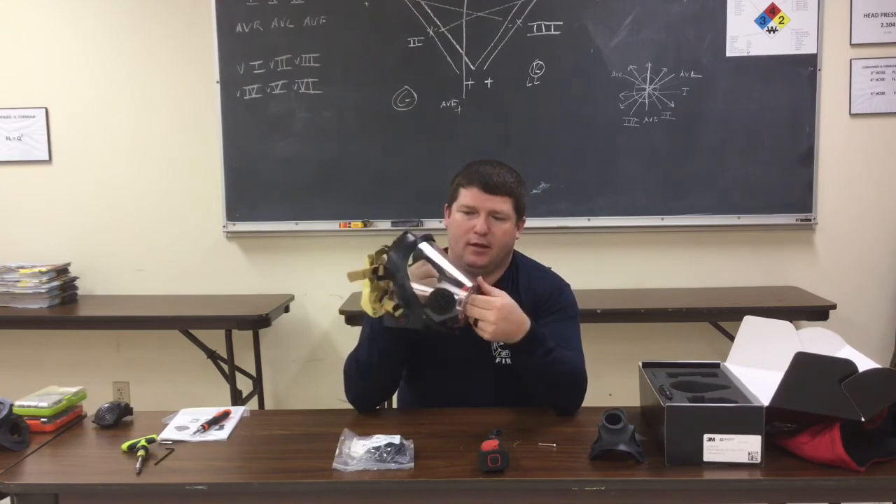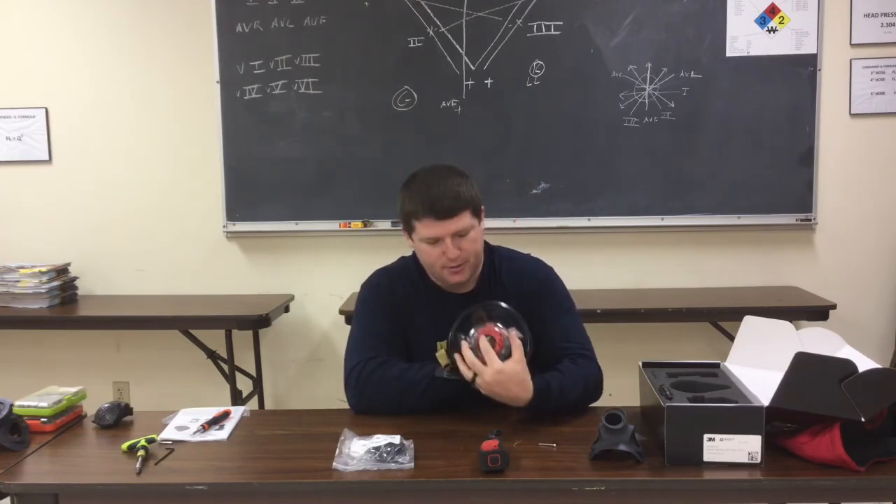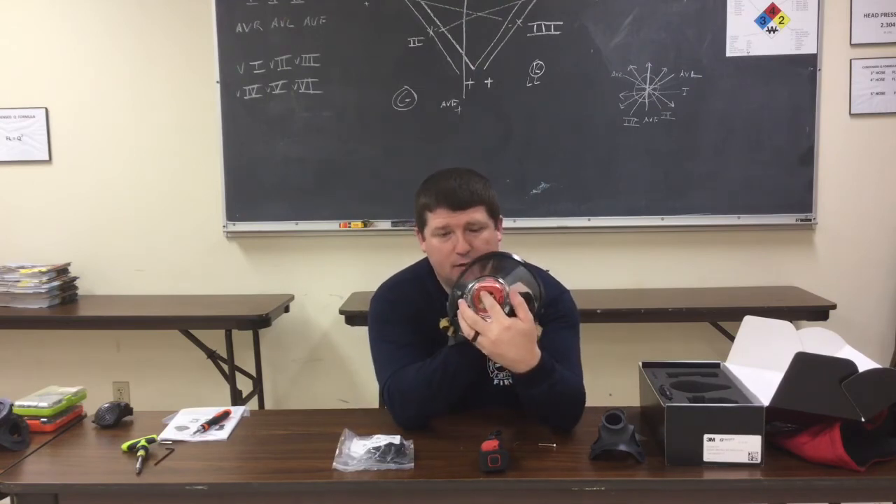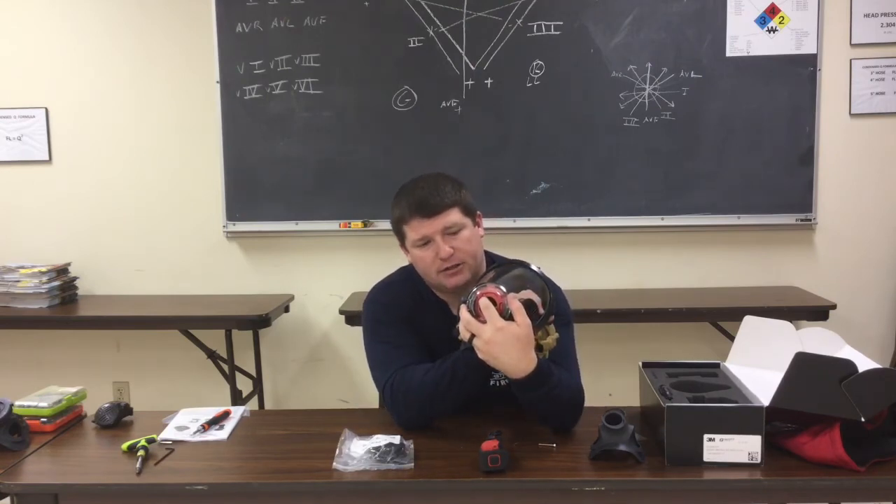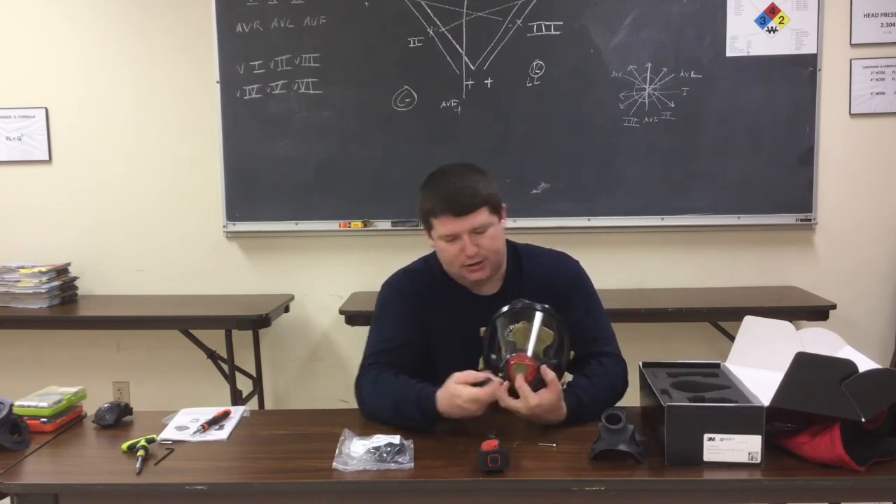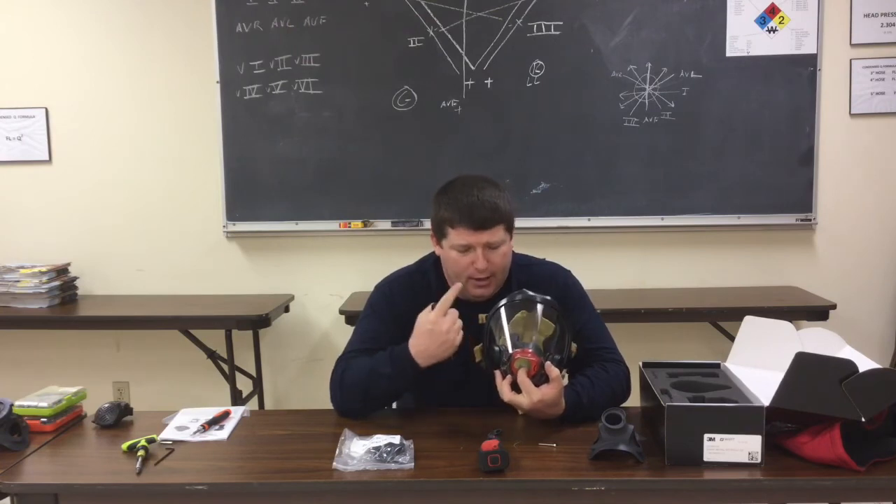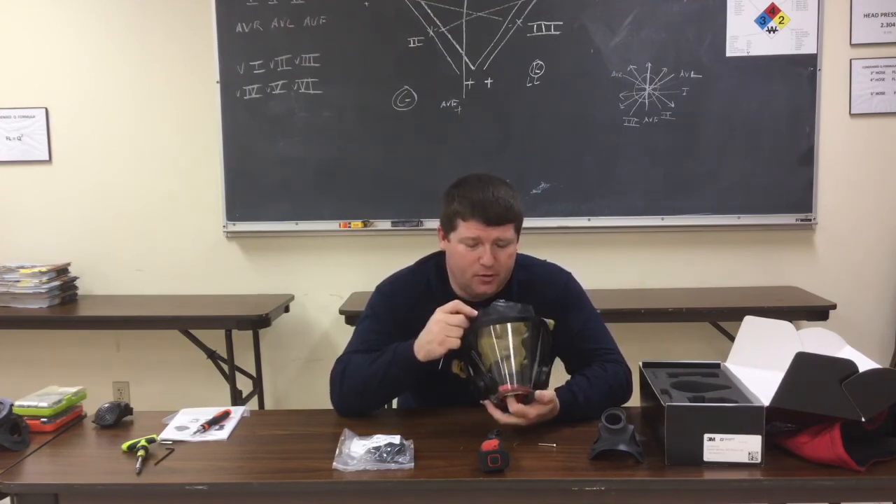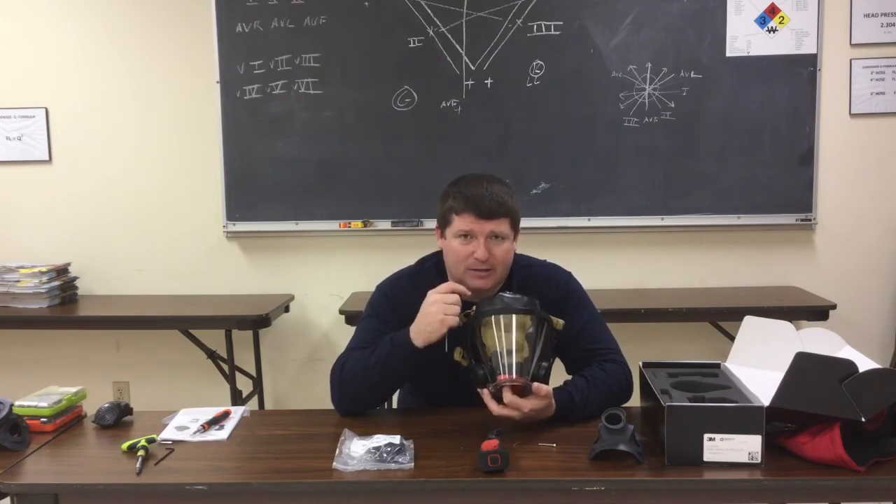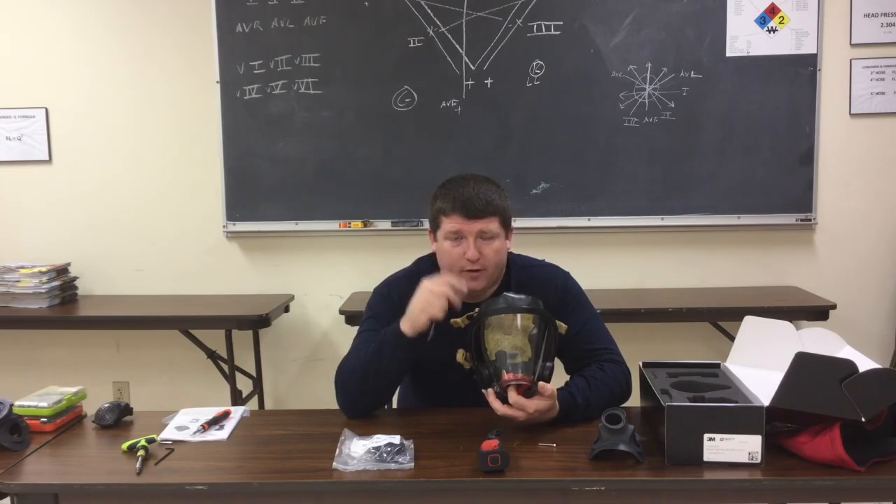Flip it in and it's in place this time. You do have a small set screw. I know you can't see it real well, but inside there's a small set screw that, with the tool they provide, you can adjust the heads-up display screen or in-mask display screen. It does have some vertical adjustment up and down. So when you get everything put in, you can put your mask on and adjust that picture where you can view it best.